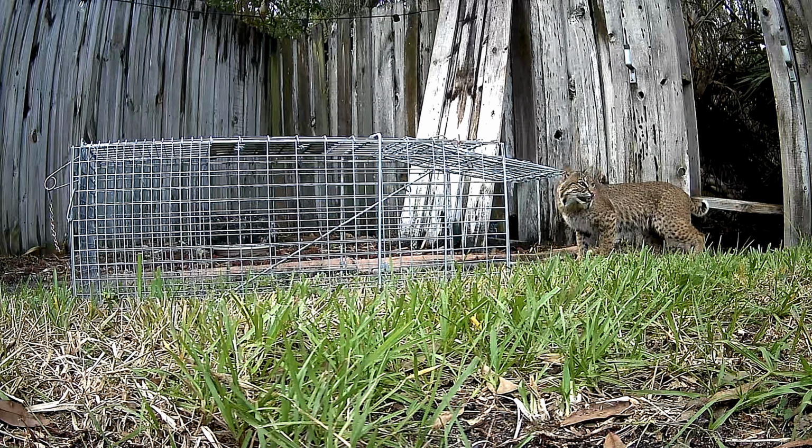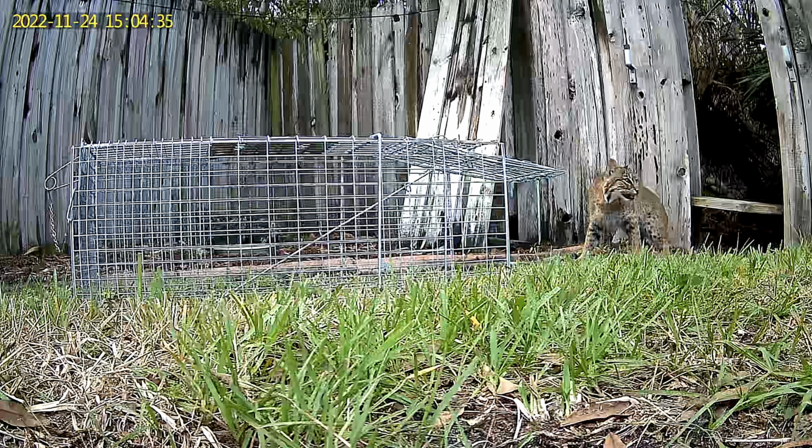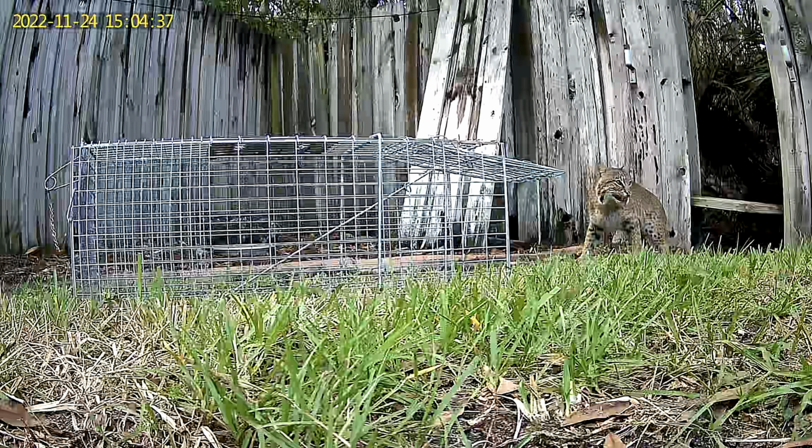This stunning bobcat spent about a minute surveying the backyard for prey and then moved back into the jungle. The bobcats never showed any interest in the trap or catnip bait.